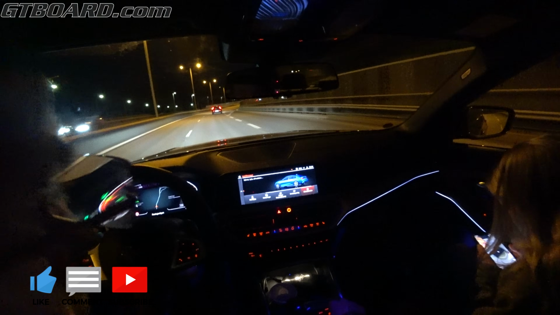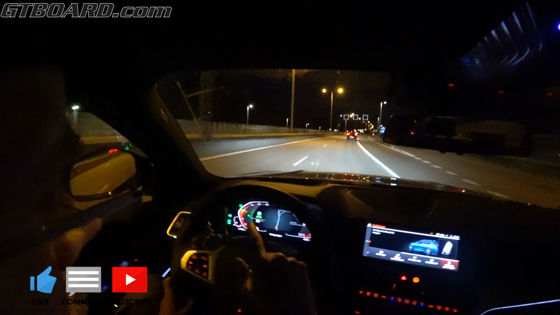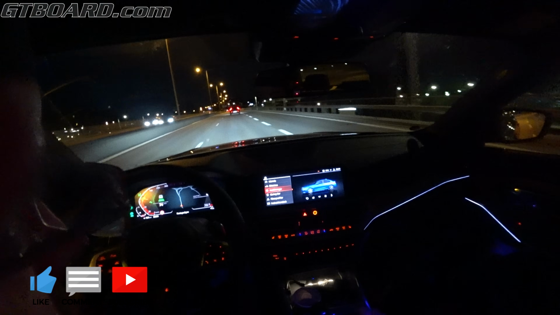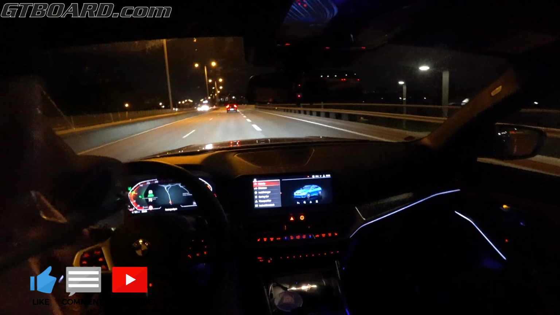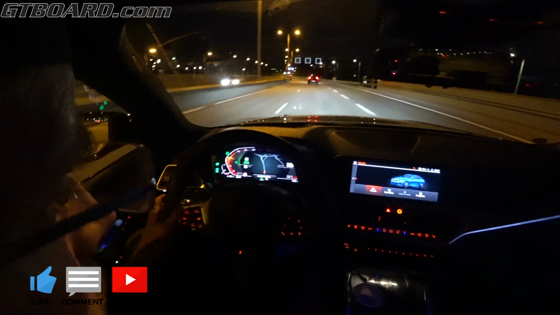I don't know why it's not waking up the autonomous driving here. The lines are a bit crooked, you can see. Oh yeah, there, I want to see. Ah, here. Don't know why autonomous driving is dead.